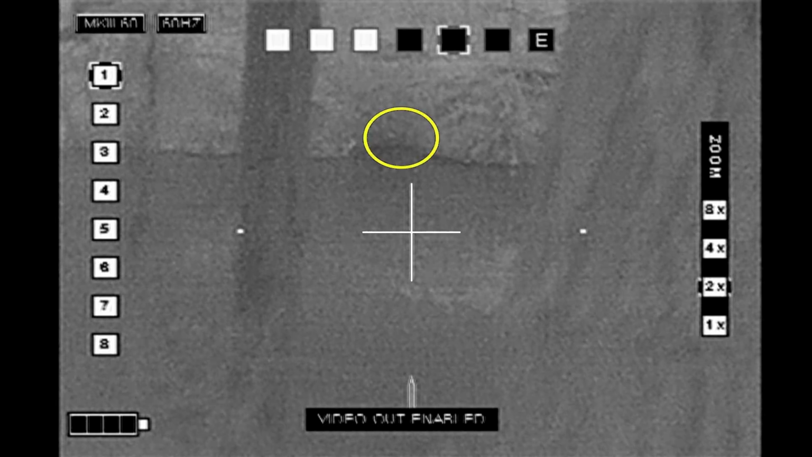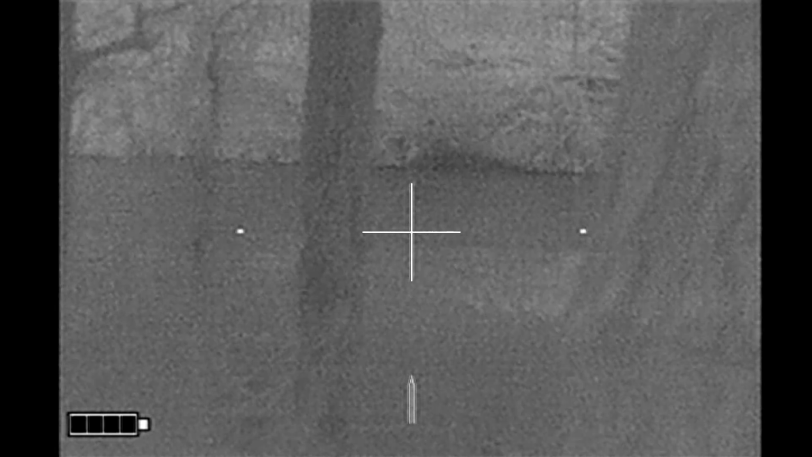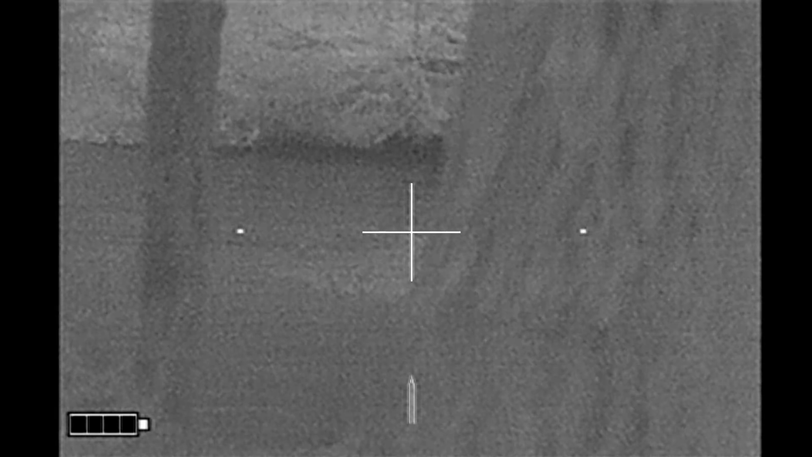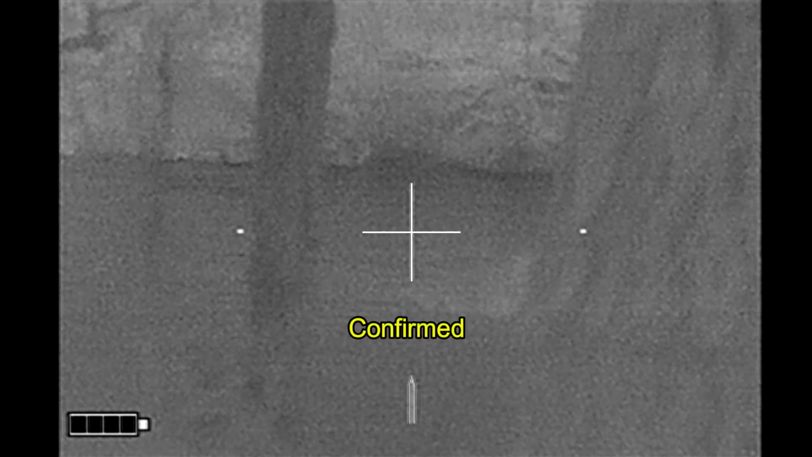Got a dark spot in the water that's probably the body. And then the curly shuffle splashing starts. This is where the beaver is inverted onto its back, and it's kicking with its legs belly up. So that is my first confirmed beaver down for the night.